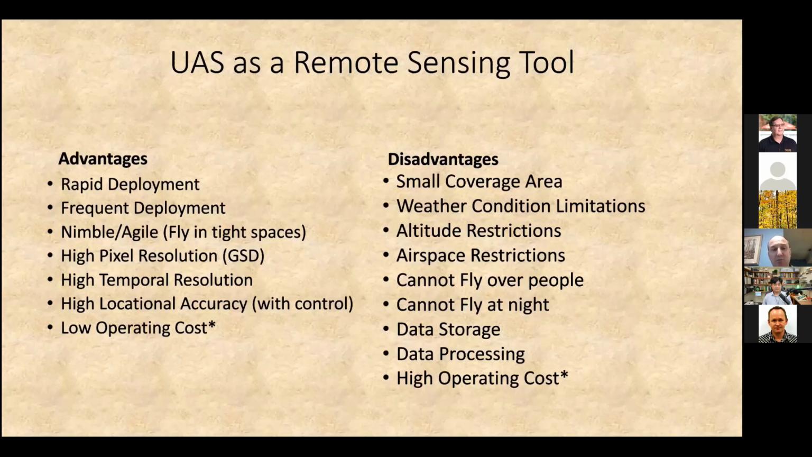One of the questions posed was, how do you get that locational accuracy? I'll talk about that a little bit here. There's a couple of different ways of getting control. And of course, you have a low operating cost. Now, I put an asterisk after that because one of the issues that you often saw, especially in the early